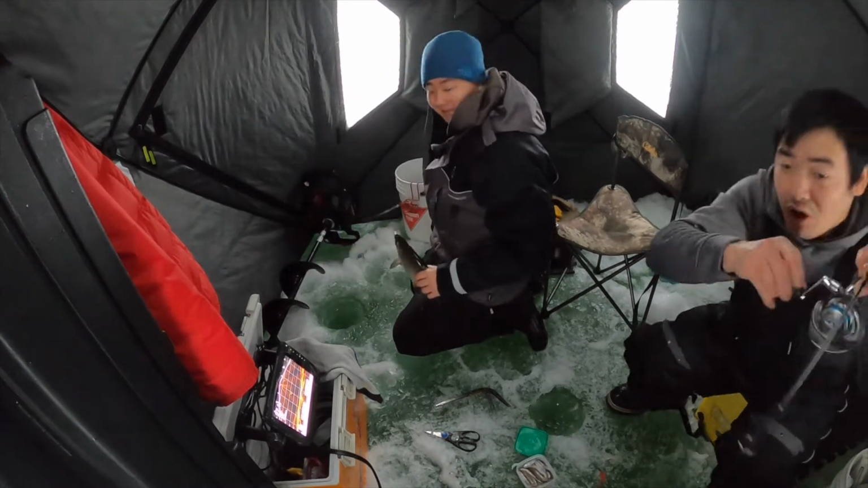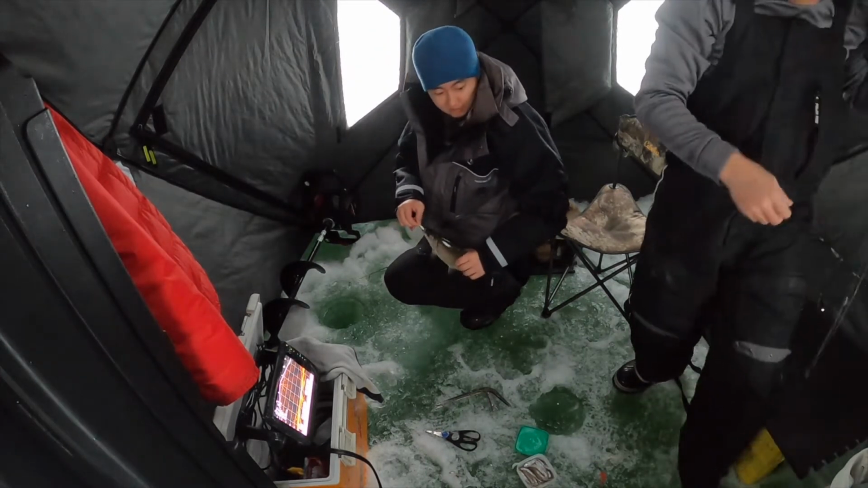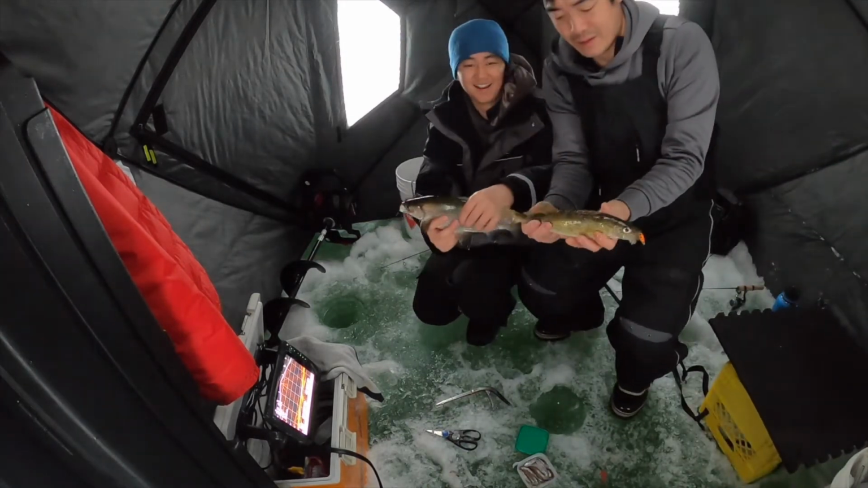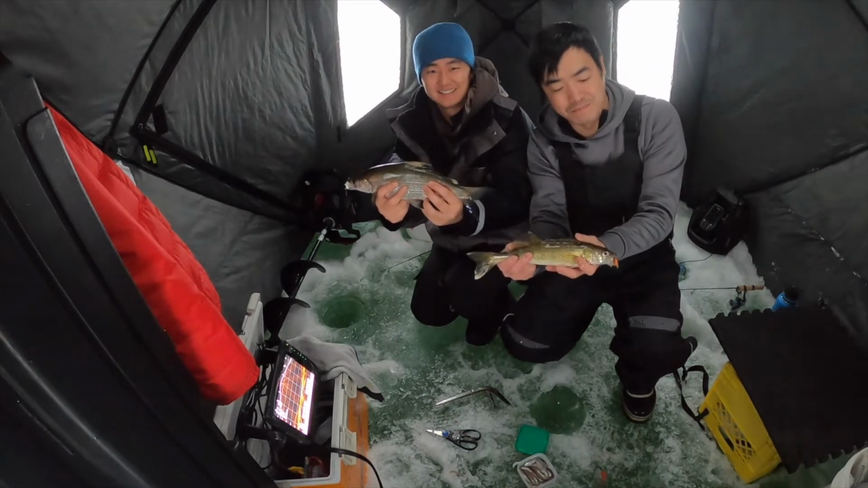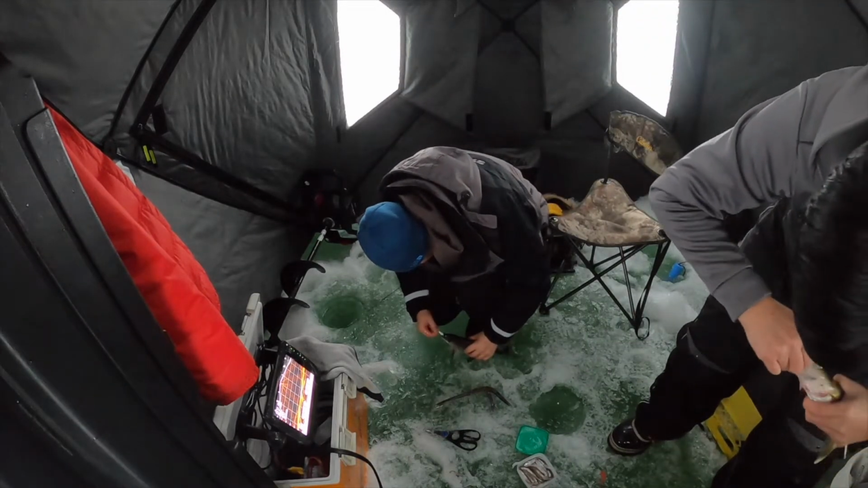I get fish on too. Doubled again. Ooh. Another walleye. Nice. But it's a baby again. Show it to the camera. Doubled up. Yup. LiveScope action. Nice. Boy, he swallowed it.